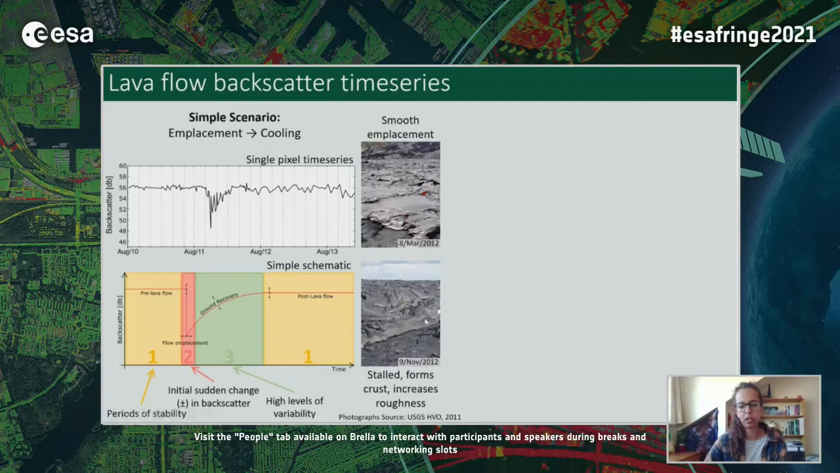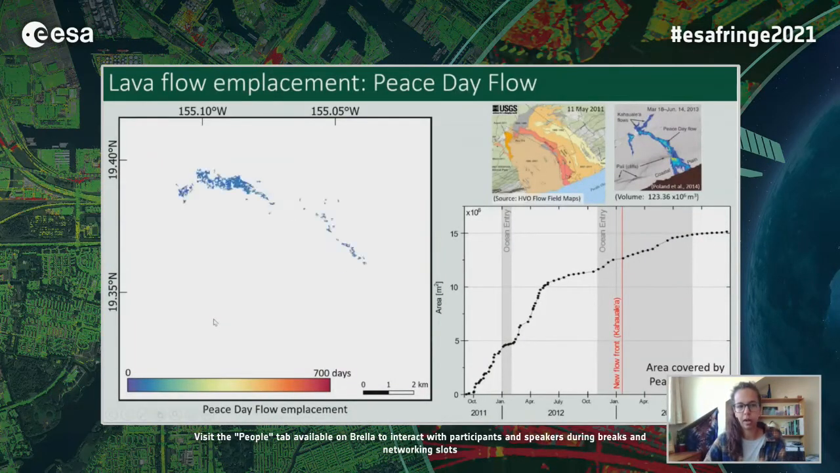So what we were trying to do is model these different variables and try to say something about not only the emplacement of the lava flow, but also the development through time. So to start off, we will look at the flow emplacement. For the timing, we can calculate the time that this sudden change in the radar backscatter occurs for every pixel in our data set. And we get something that looks like this, where we can plot the appearance of the emplacement of the lava flow through time.